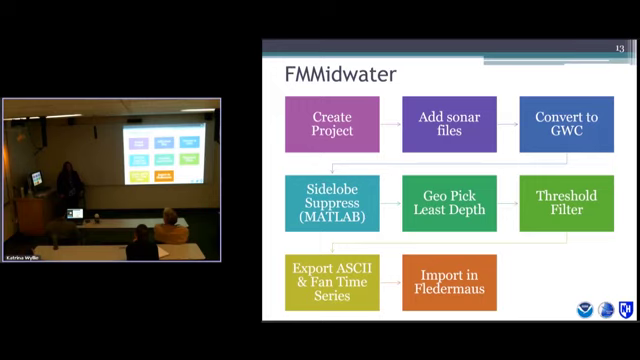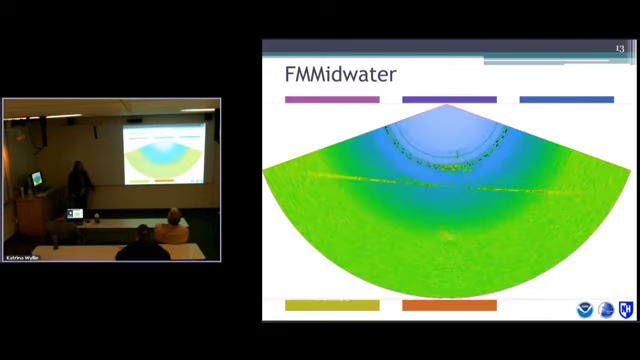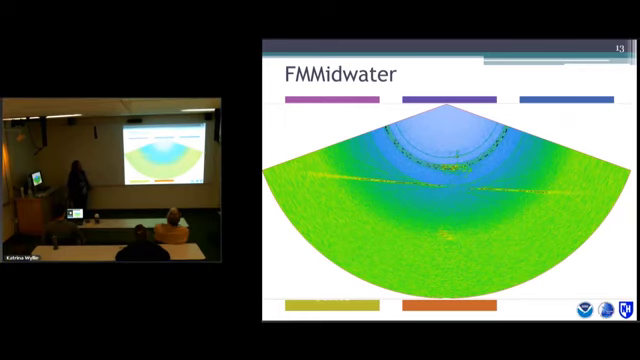I introduced side lobes as a concern for both bathymetry and water column. Tom made a MATLAB code that can deal with the behavior of side lobes, because we know how they behave. So if you go from this picture, which we saw before, the black dots are your real-time